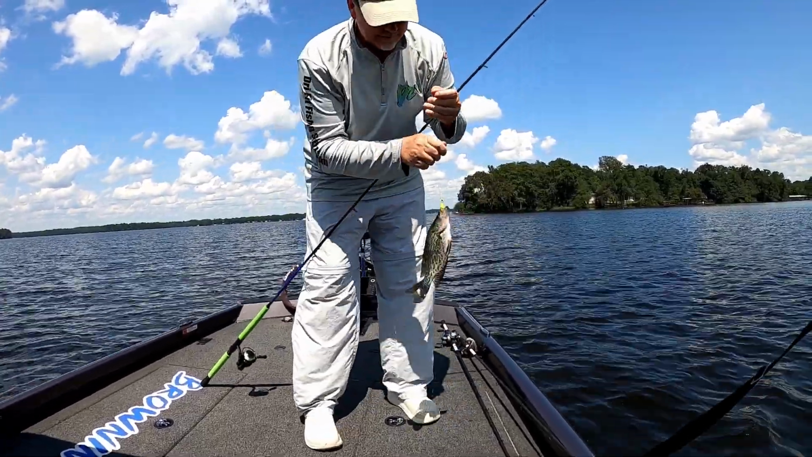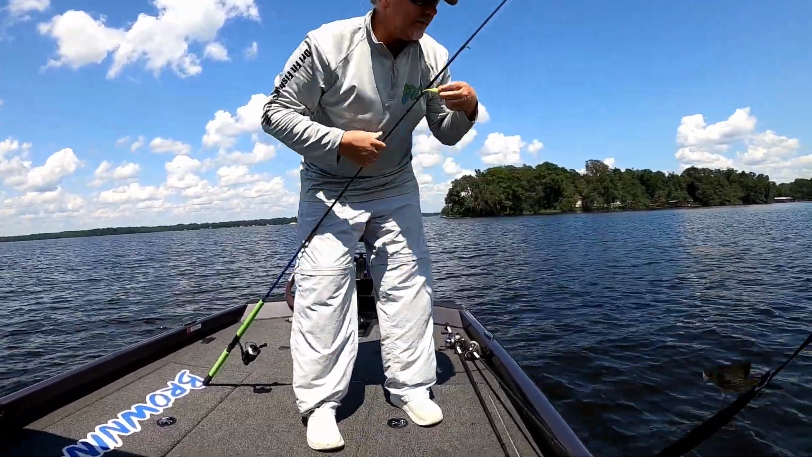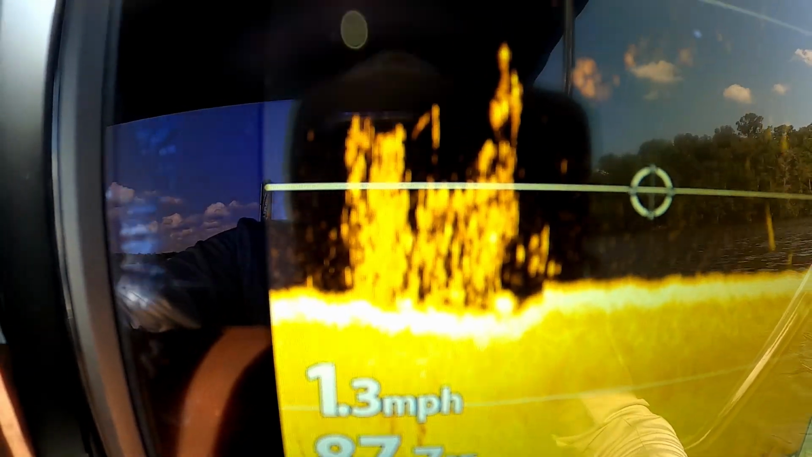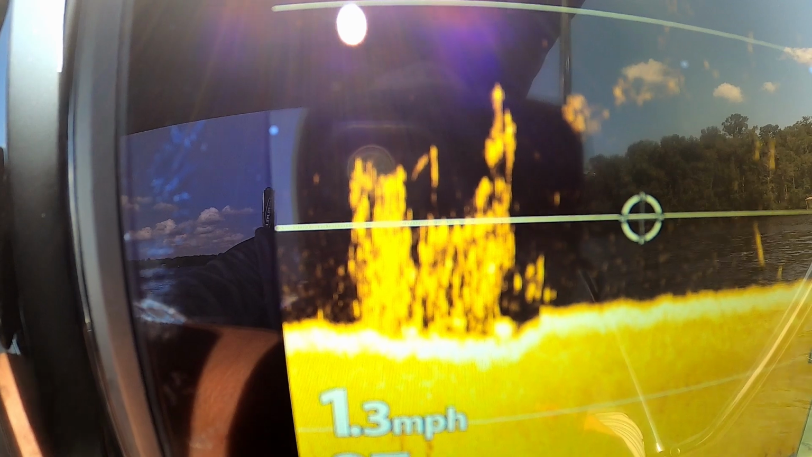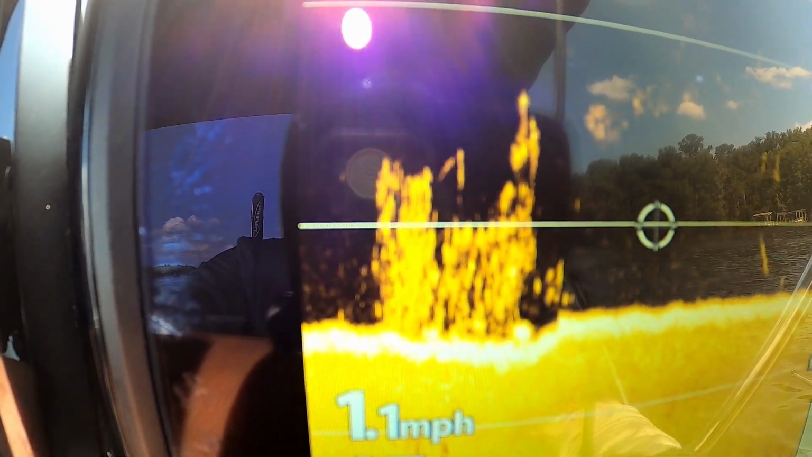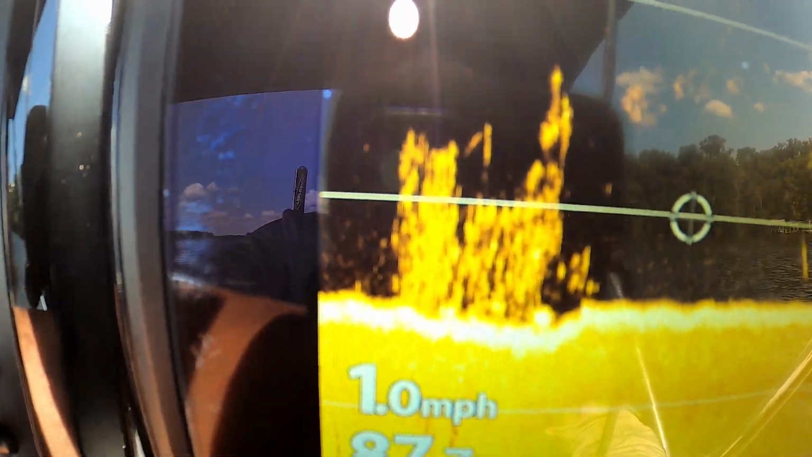Another little guy. Alright, we're gonna leave him alone. Go look for some more. Alright guys, right there is the importance of having your down scan on along with your side scan. I was going along and I didn't see anything on my side scan, but I went right over the top of a big school on my down scan, so I'm gonna circle around now and see if I can see these on my side scan. Well, there you go. That's why I run side scan and down scan at the same time.